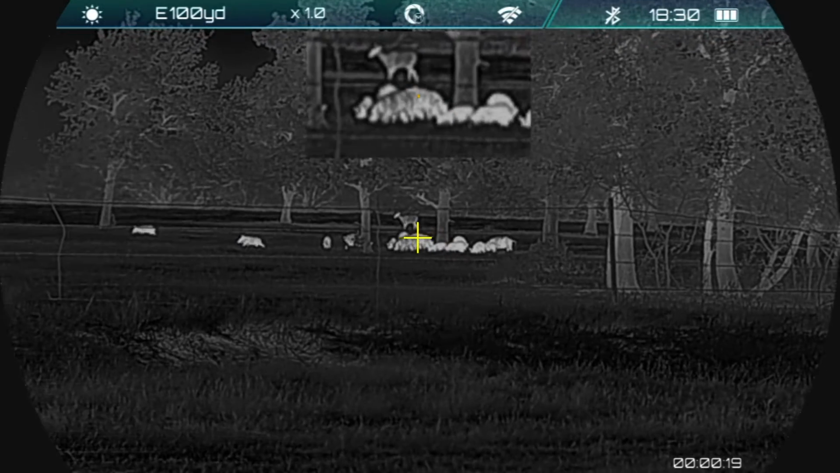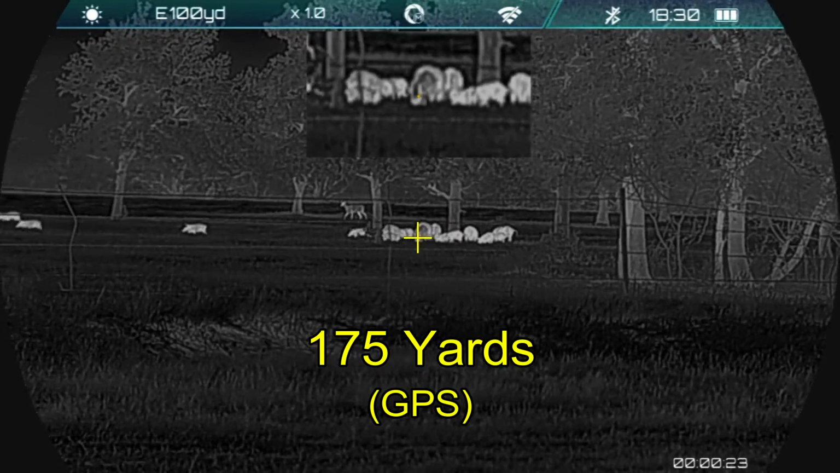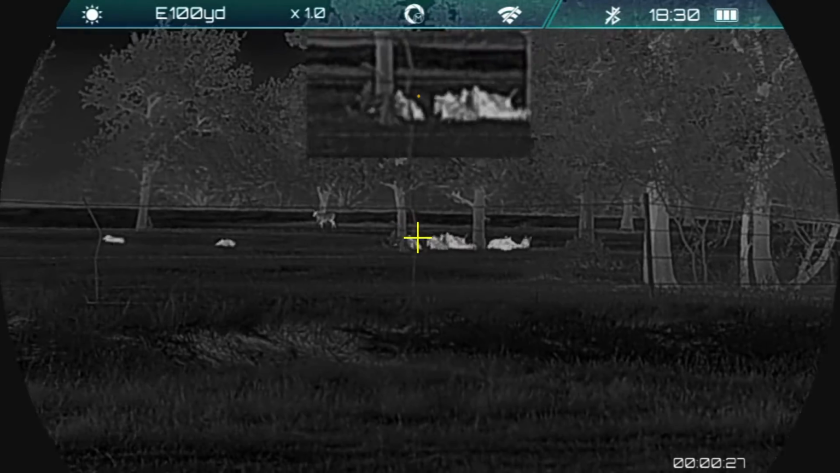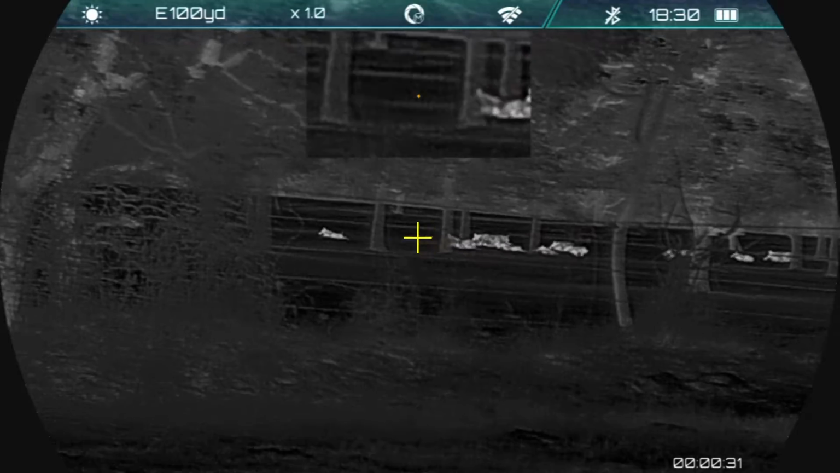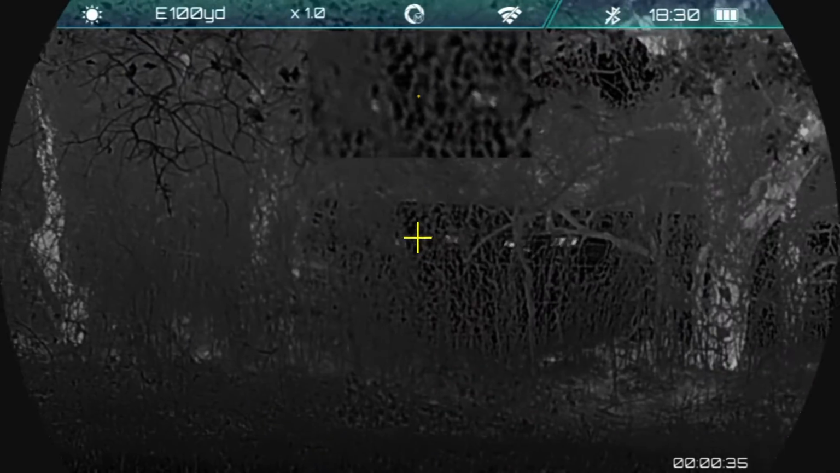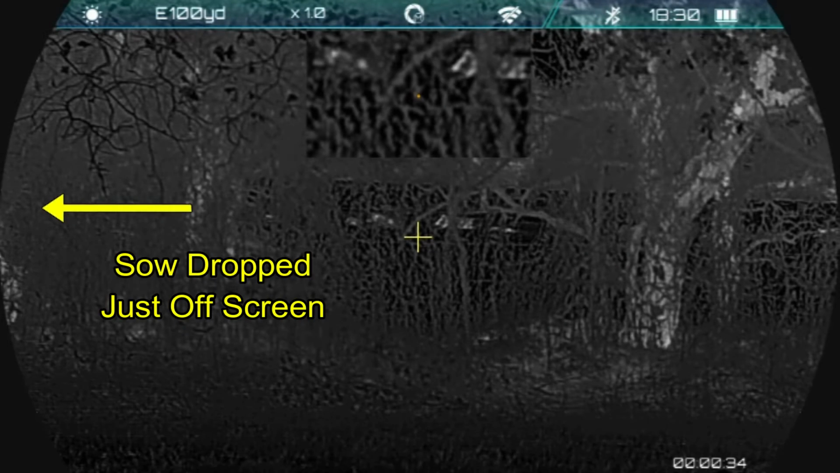Since some of the hogs are still mostly stationary, that's what I'm going to start with for my opening target, since they are a little further away than I would like. Alright, here we go. That hog drops. I connect with a large sow. Actually twice. The last ambush shot misses, and the sow ended up dropping off screen behind the foliage after running about 70 yards.